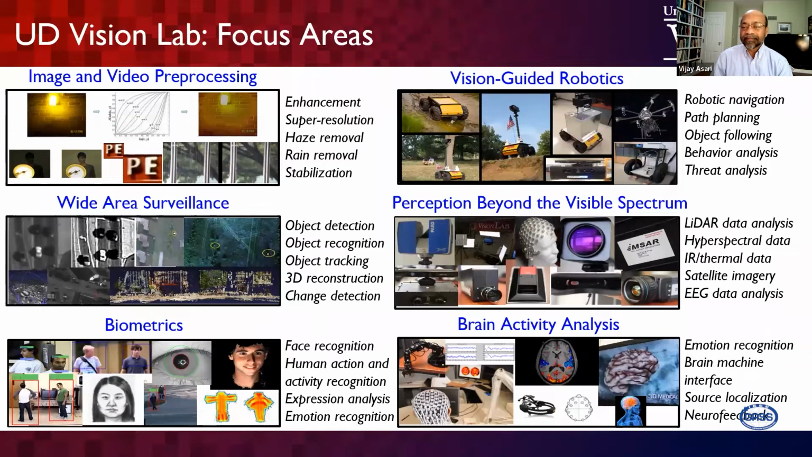So we have several research groups in our team, from media processing and pre-processing onwards to wide area surveillance. That was my main reason for moving to Dayton, because they created an endowed chair position here on wide area surveillance. And then we have a lot of activities on biometrics from different perspectives of biometric applications. And robotics, of course: vision-guided robotics, mobile robots, and aerial. And then comes our area, perception beyond the visible spectrum.